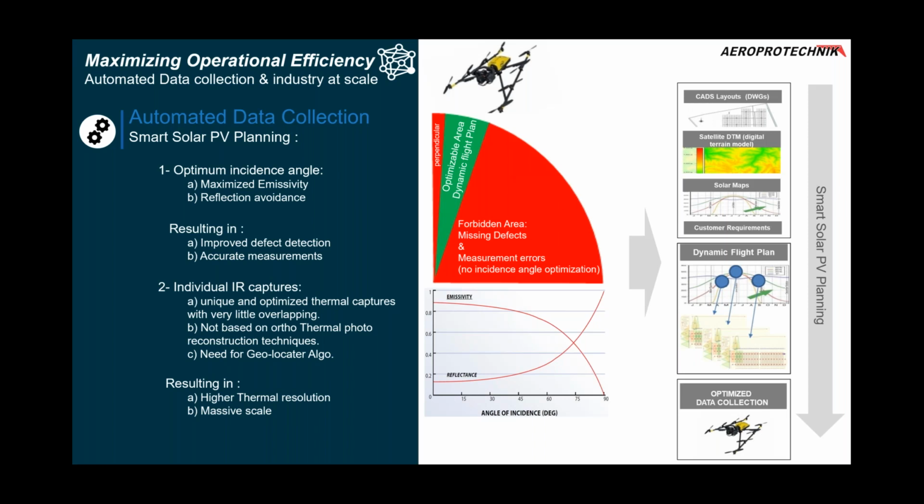There is a window of optimization that is very important to work on, in order to have every single thermography as sharp and as good as possible, to detect even small differences and avoid any inaccuracy. So we are talking about dynamic flight plans that adapt along the day. They take into consideration terrain models and solar maps, and every single thermography is captured in an optimized way. That's extremely important. We believe it's one of the main pillars and can lead us to improved defect detection and accurate measurements.